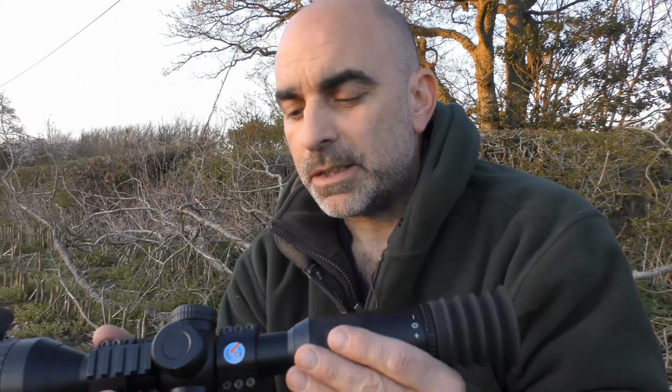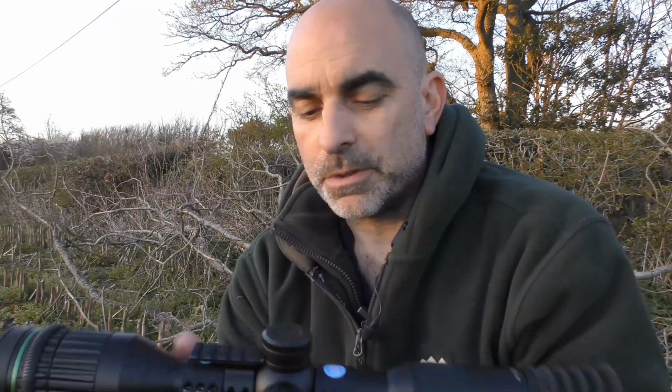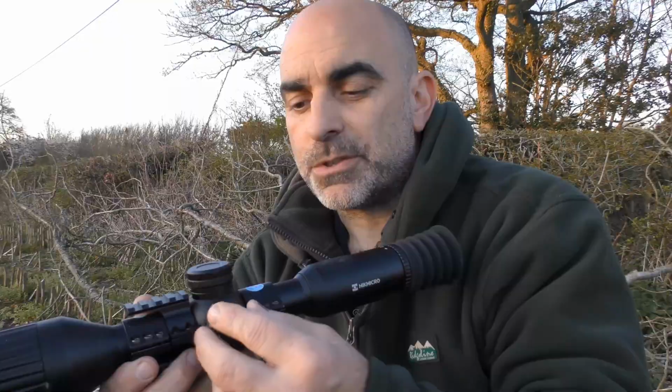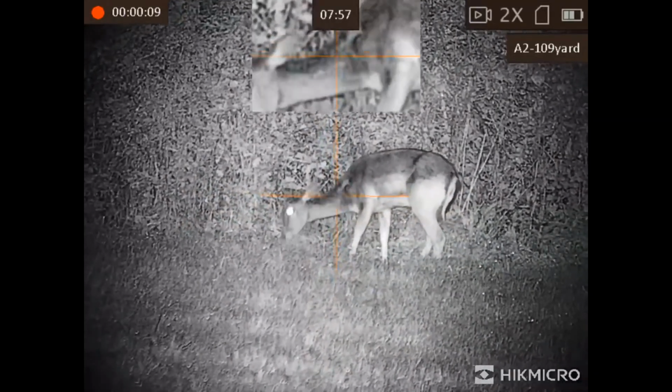Other than that, that's all very nice. Again, 30mm tubes. I've got the Sports Match one-piece mount on this one. It's got a smooth zoom on it, which is really nice. You can just take that in little increments to zoom in. Again, inbuilt battery on the side there.